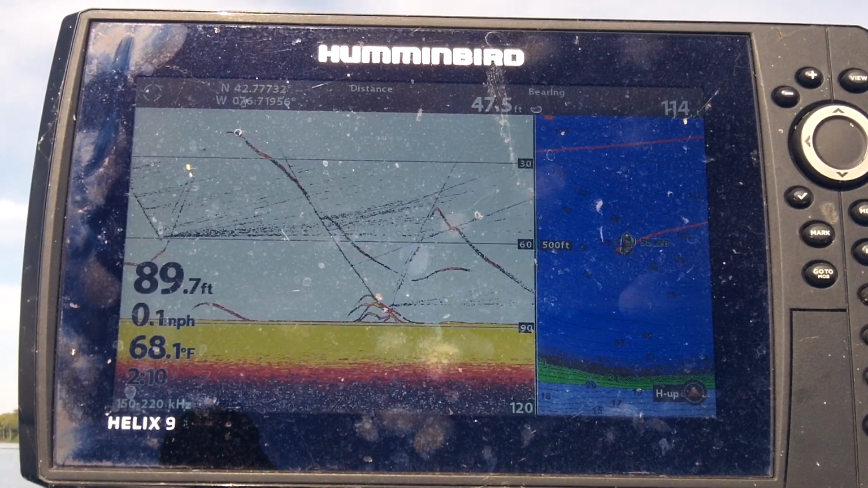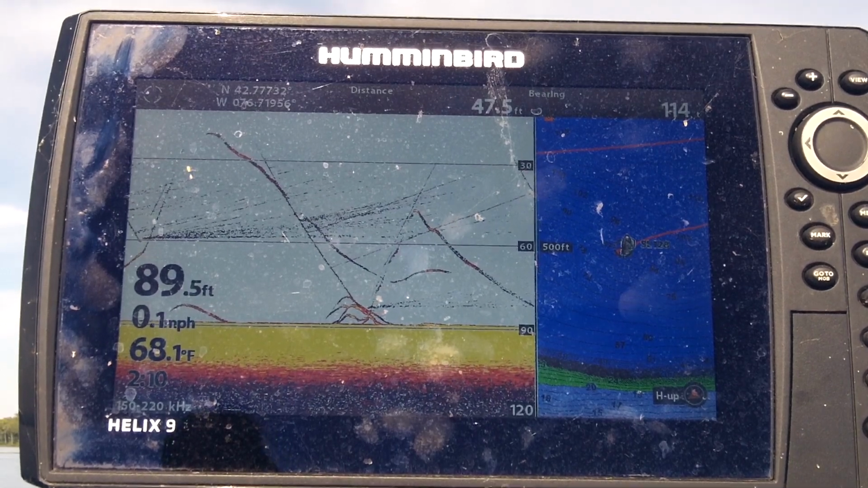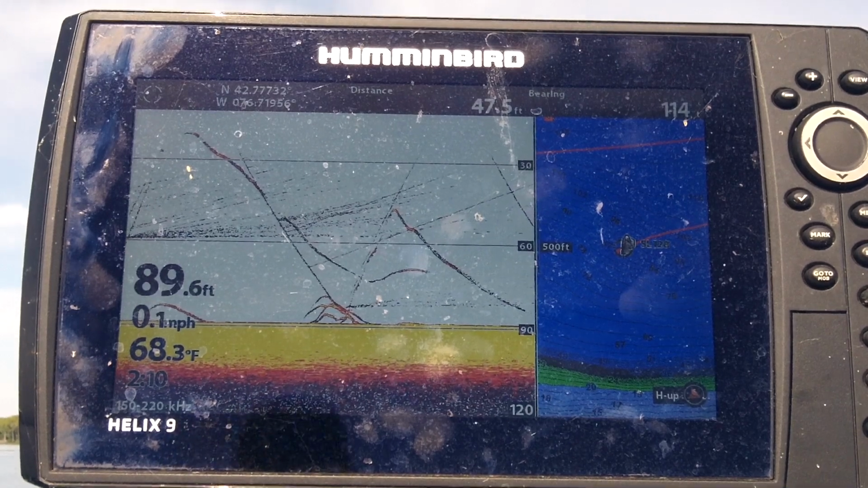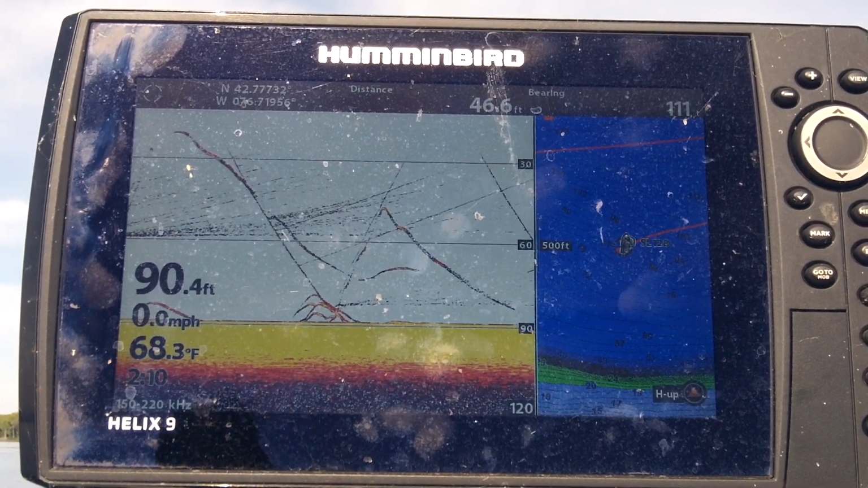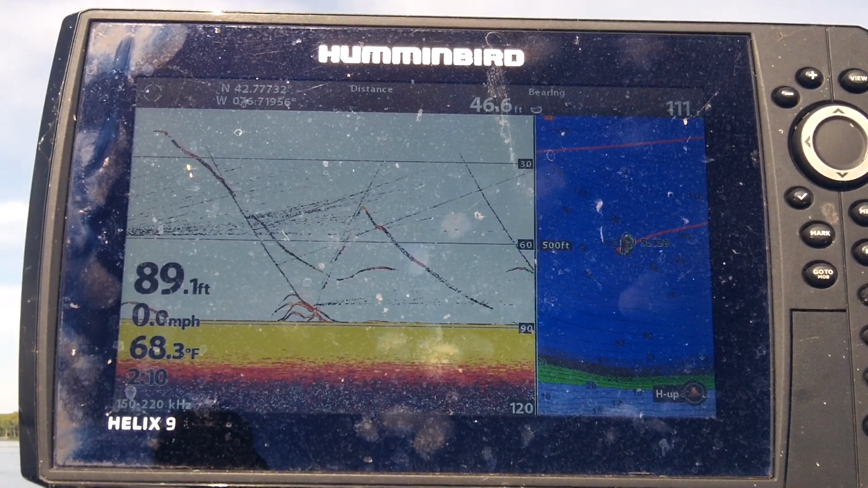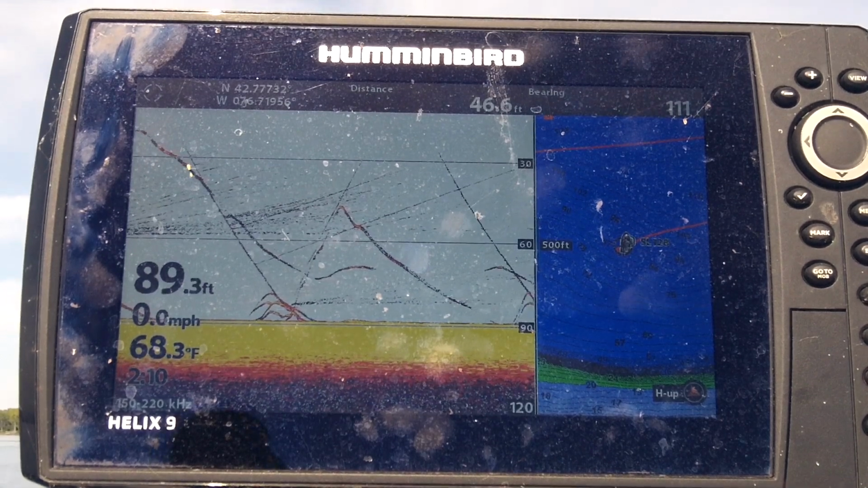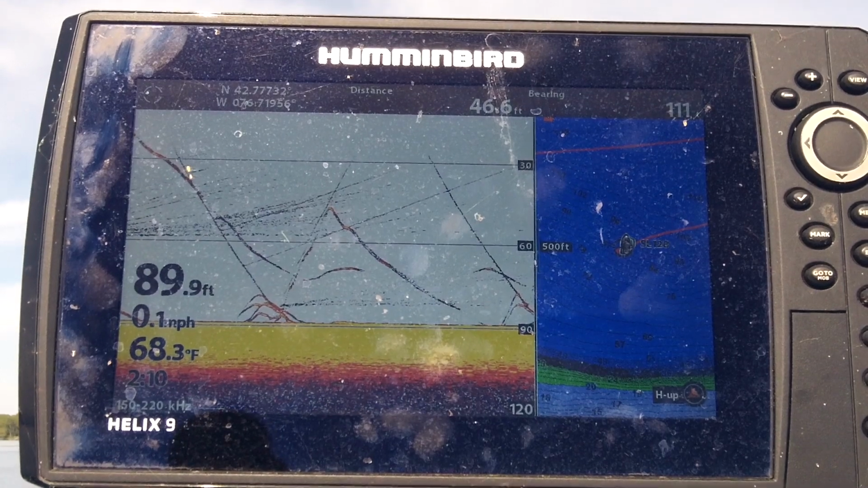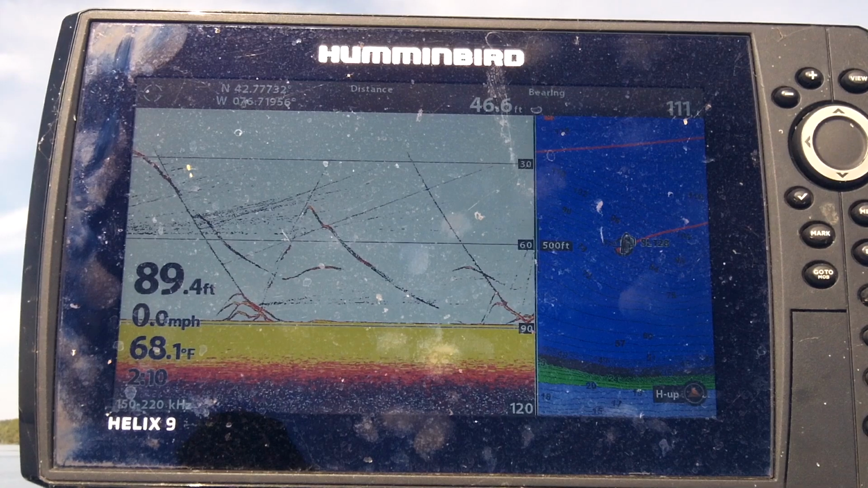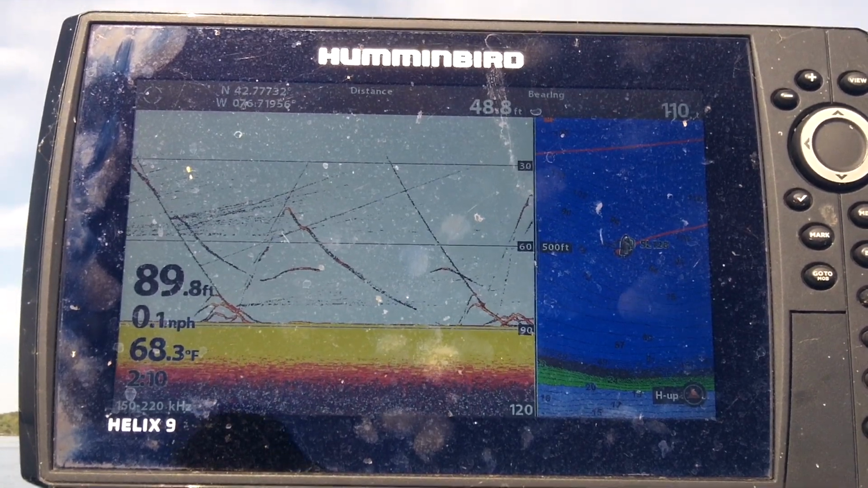Several fish came up off the bottom, or at least looks like several. One of them turned off fairly early, and one of them followed it up a ways to somewhere in the neighborhood of 45 feet and then dropped off. And another one hanging out there at he's... and there he is.